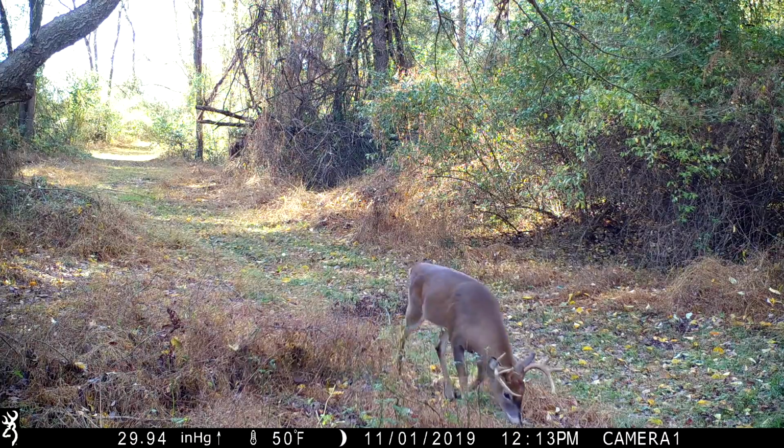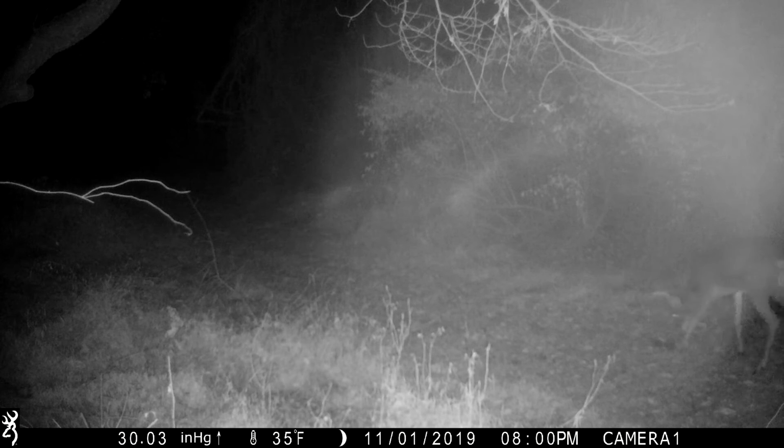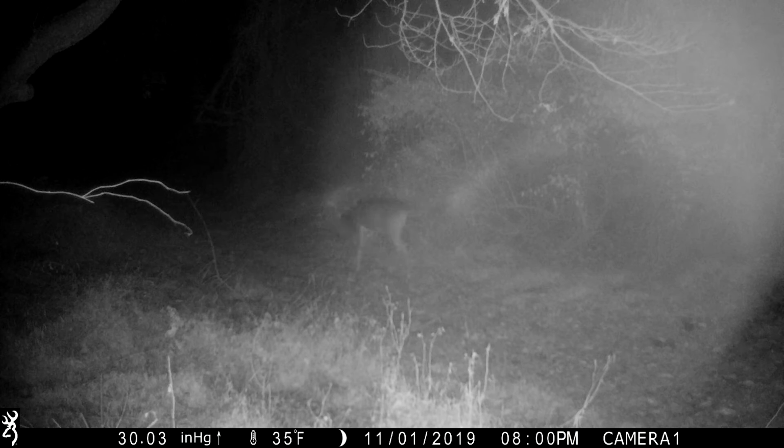It's doe bedding back there, and the property, I hunt a 20-acre piece of private land, and it has some great properties around it. We don't have any ag fields or corn or beans or anything like that on the property. We got some acorns and browse and stuff like that, but no major crops. 10 acres of it is wooded or so, give or take.